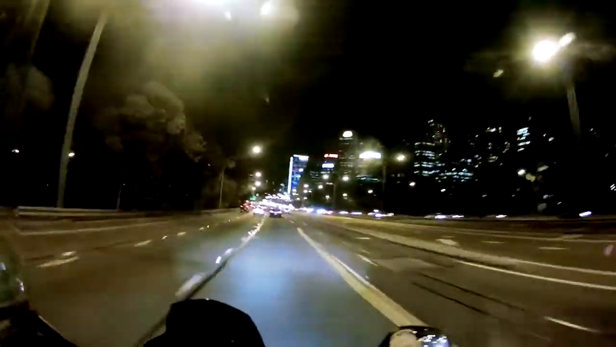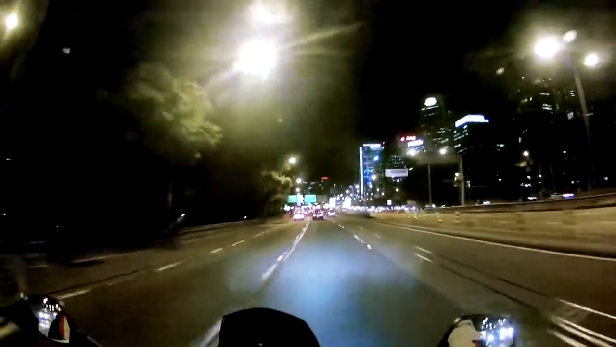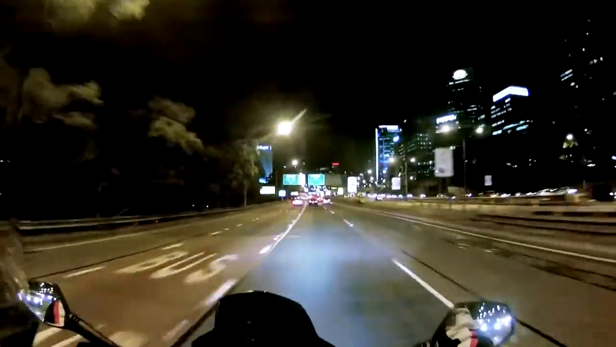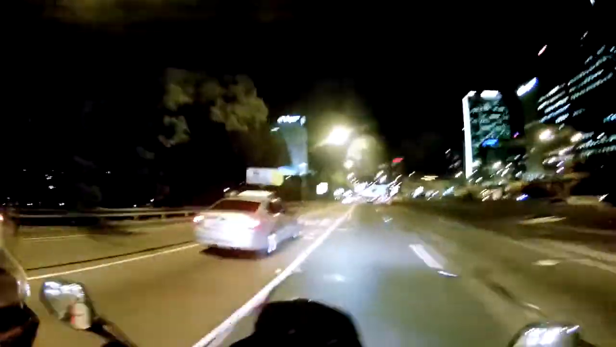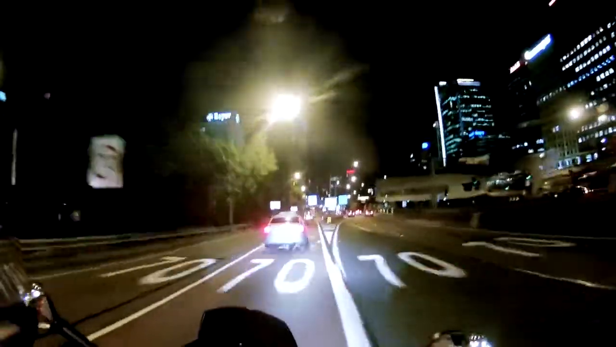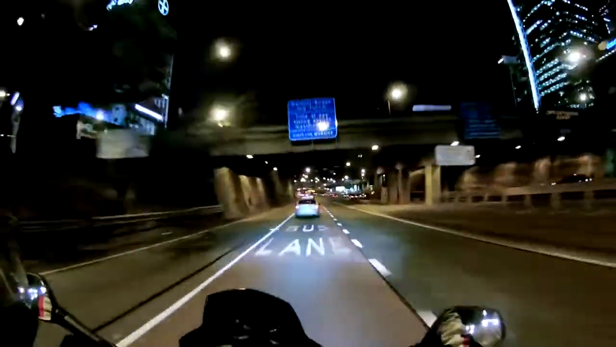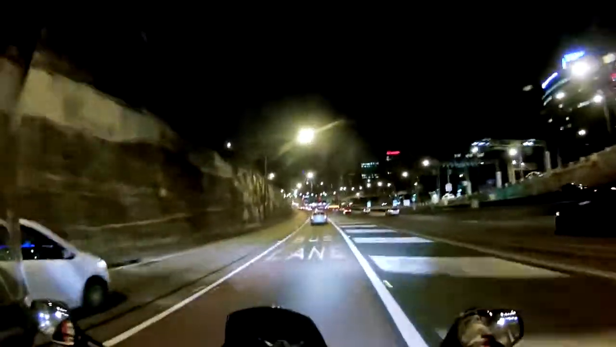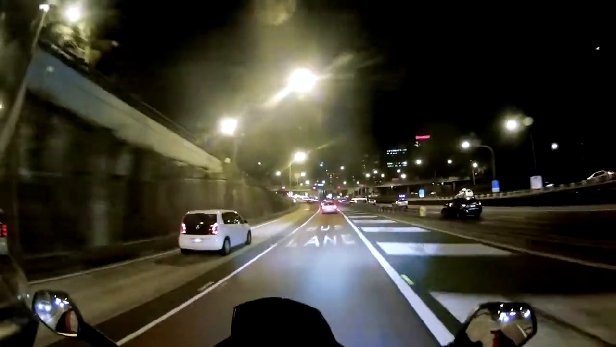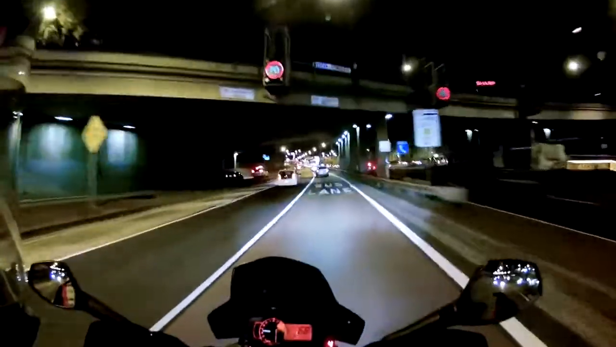So here we have on the right North Sydney, and we're coming down to the toll booths. Now, motorcycles in Sydney can go on the bus lane along with the taxis, which is where I'm going to go now. Depending on what time of the day it is, it depends on how much it costs. Usually I think it's $4 to get over the Harbour Bridge, but you don't pay coming back. To go through the tunnel, you pay both ways.